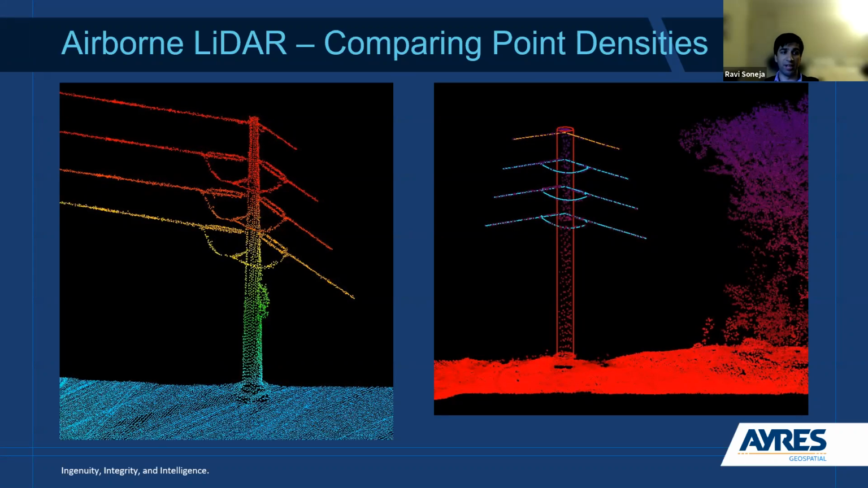On the left is a dead-end structure collected using our Regal Minivux 2 UAV. And you can very clearly see the increase in point density, the fidelity of the features. You can actually make out that there's two insulators on either side of the pole. And if you look at the image on the right there, that is an airborne manned collect for LiDAR.